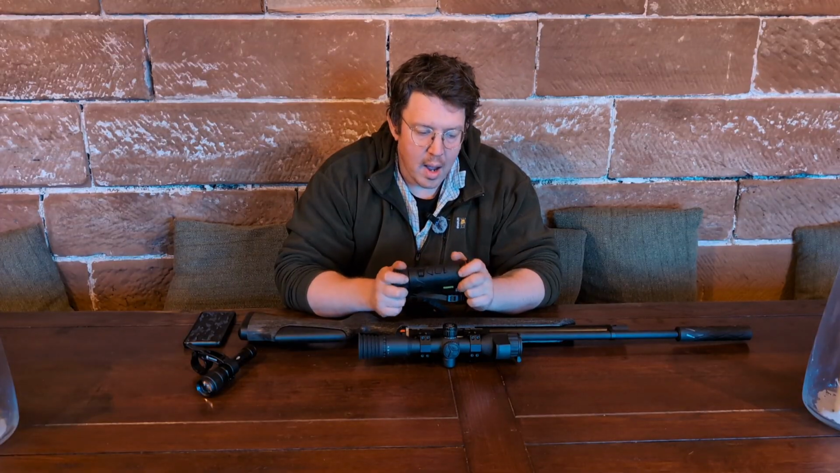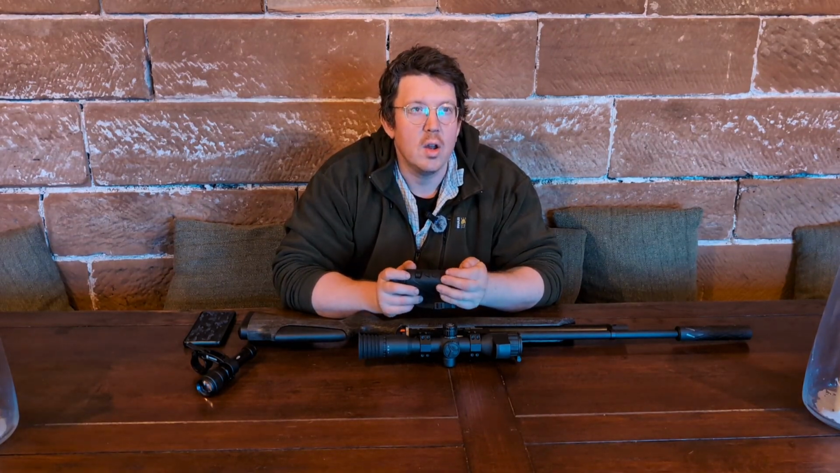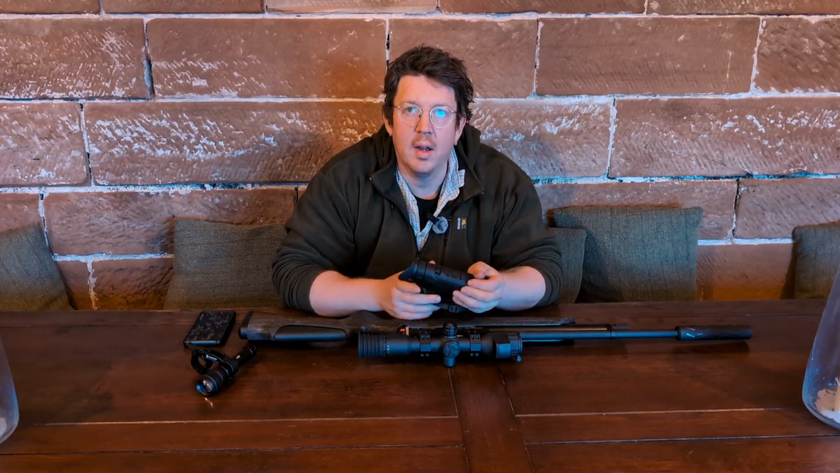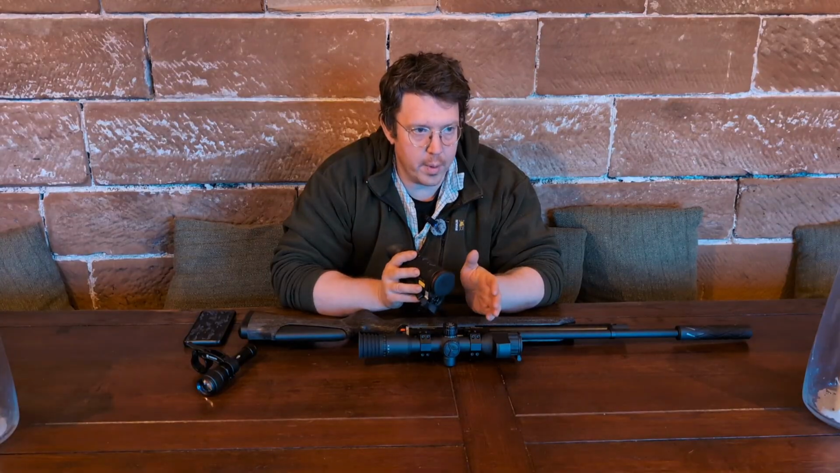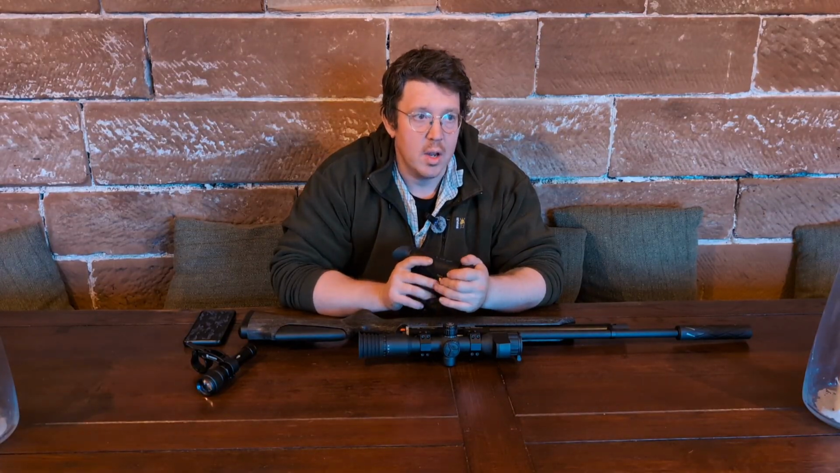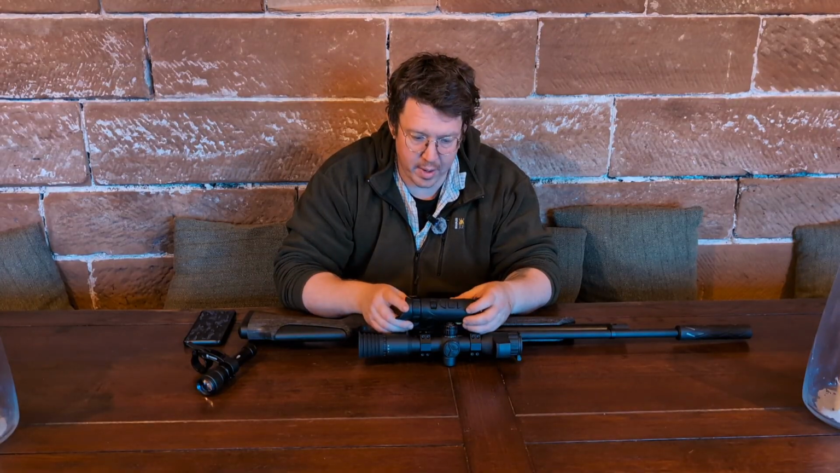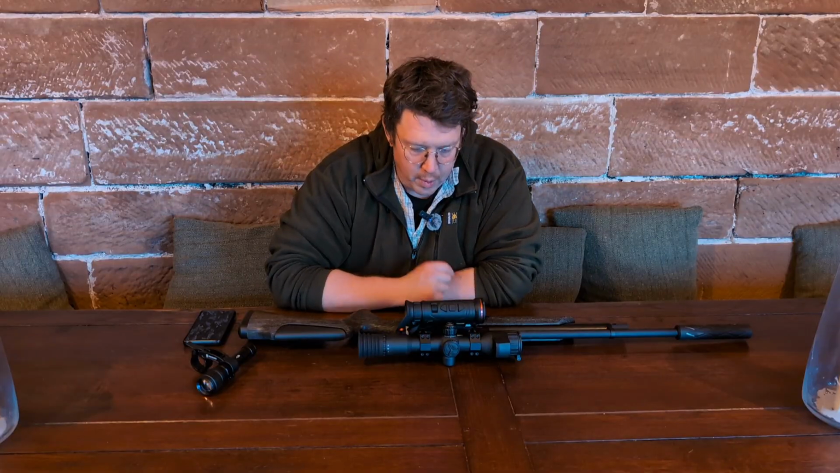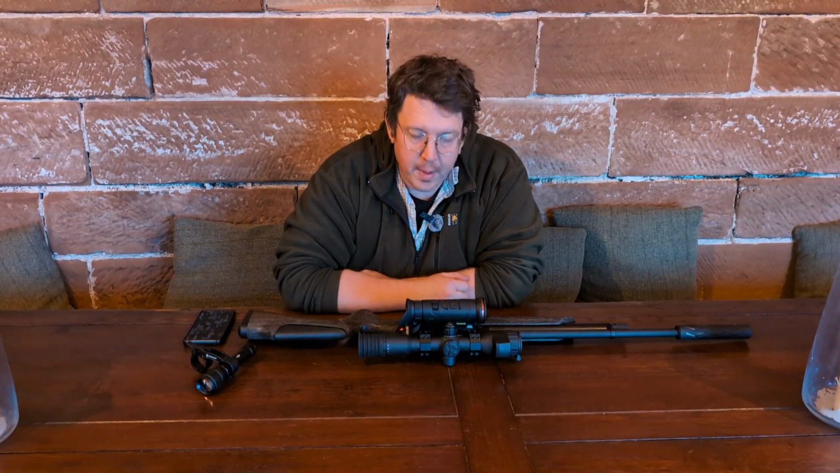It's comfy. One criticism I have is zooming in on this essentially means you're looking at, is that pixel the shape of a thing? And generally it isn't. So it's really good when it's open, and when you're zoomed all the way out, you can spot out and range a really long way. But once you start zooming in, it gets pretty pixelated. I think that is a theme across the board at the moment. Whether that's changing this year with various companies, I don't know.